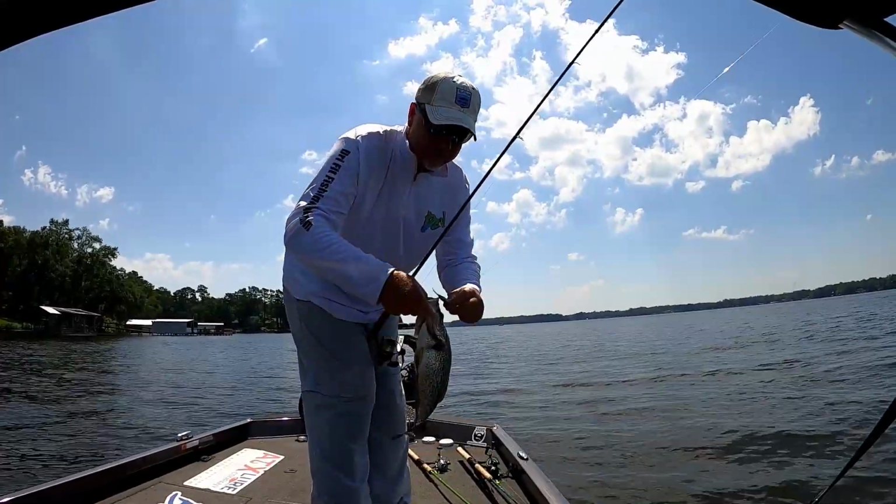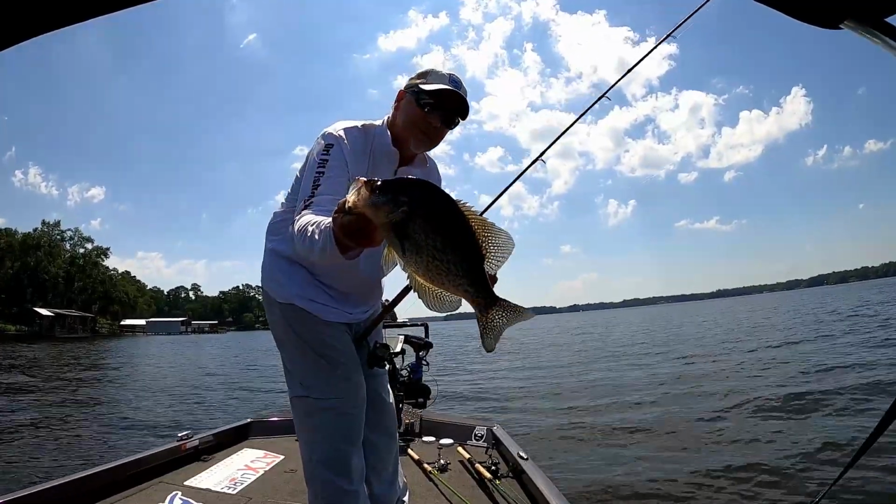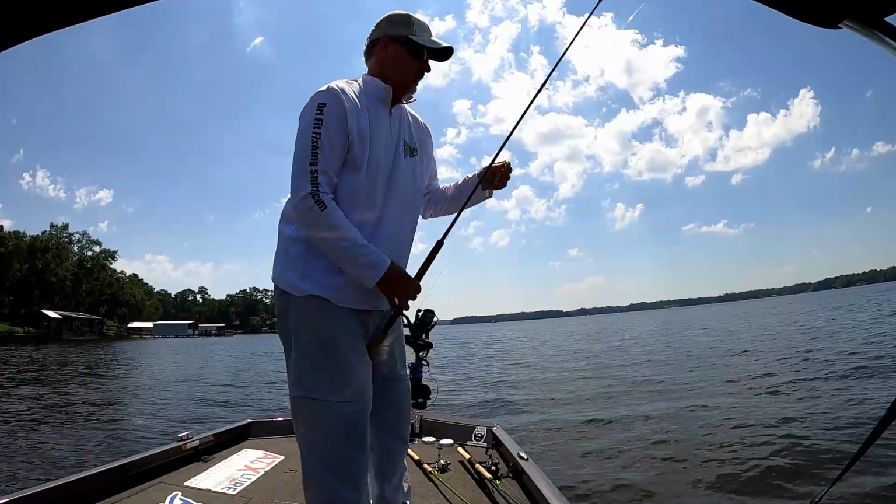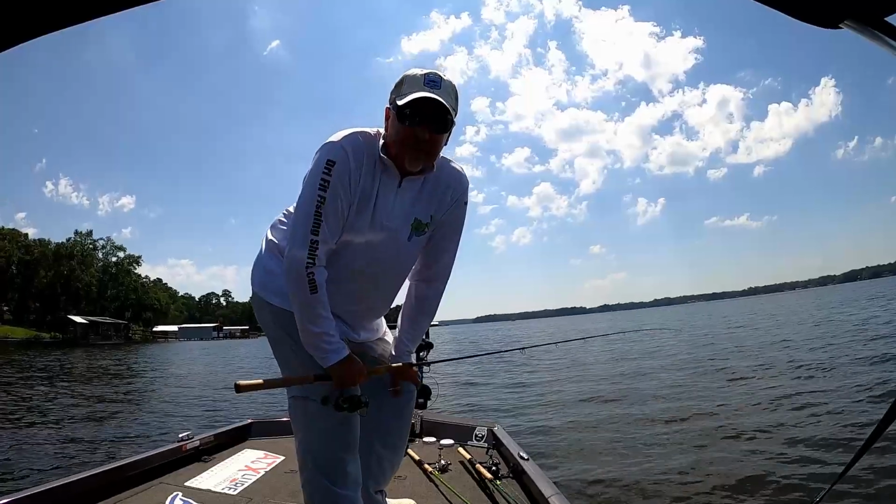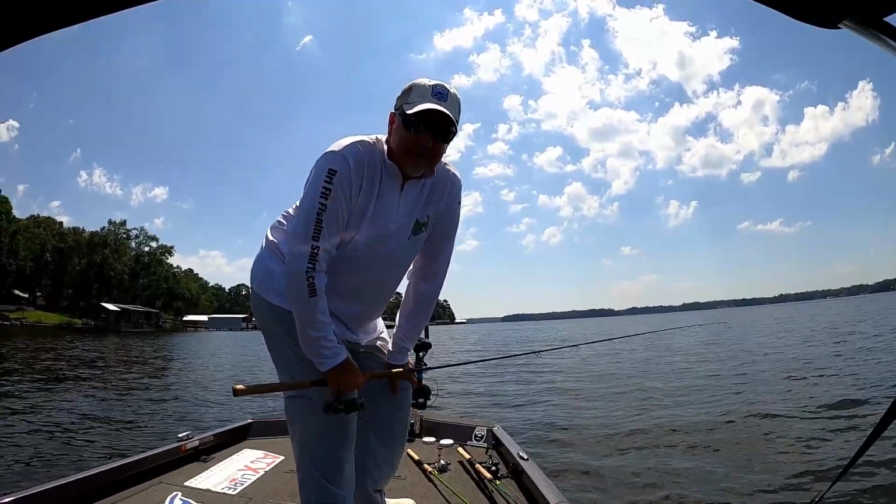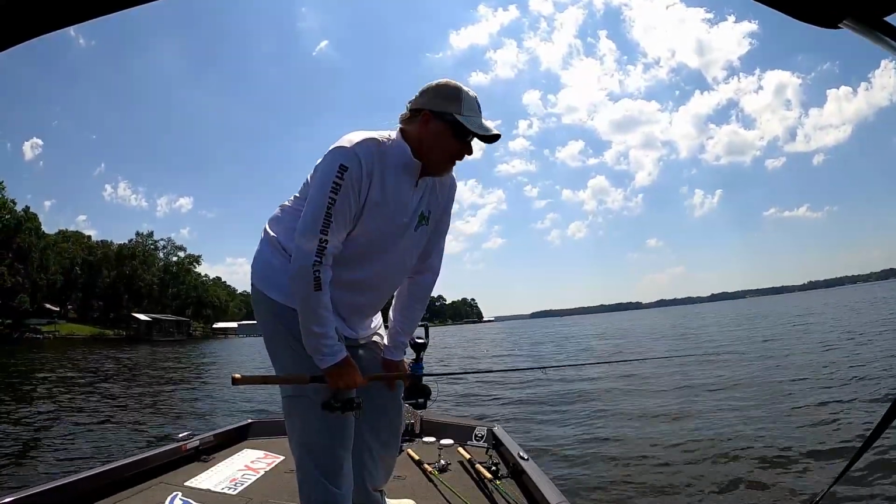That's what you come out here to catch. Big old beautiful pound and over a pound and a half Lake Talquin crappie. Heck yeah. I don't know if you guys noticed or not, but the water temp is between 88 and 90 degrees out here. So catching a big stud like that on a day like today is a good thing.